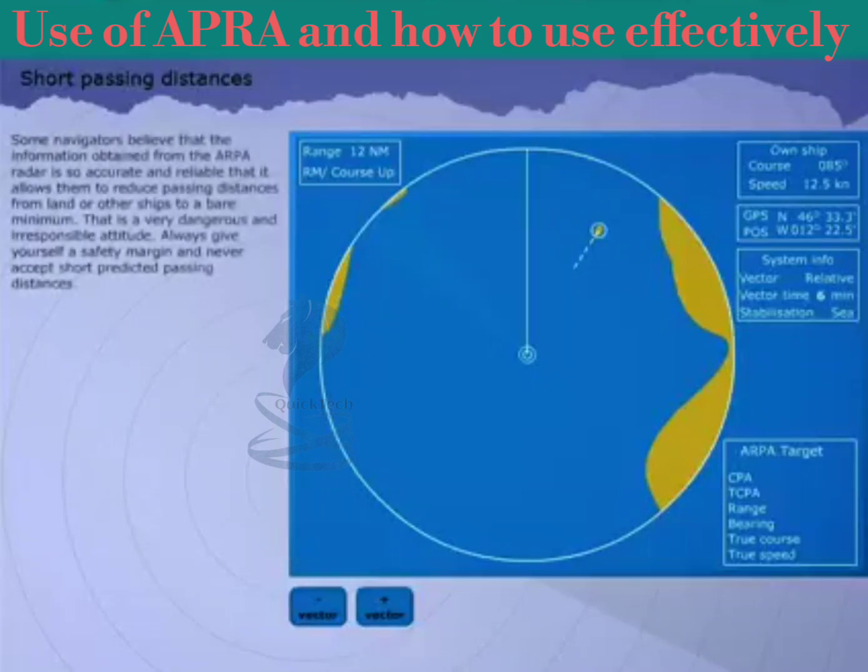Some navigators believe that the information obtained from the ARPA radar is so accurate and reliable that it allows them to reduce passing distances from land or other ships to a bare minimum. That is a very dangerous and irresponsible attitude. Always give yourself a safety margin and never accept short predicted passing distances.